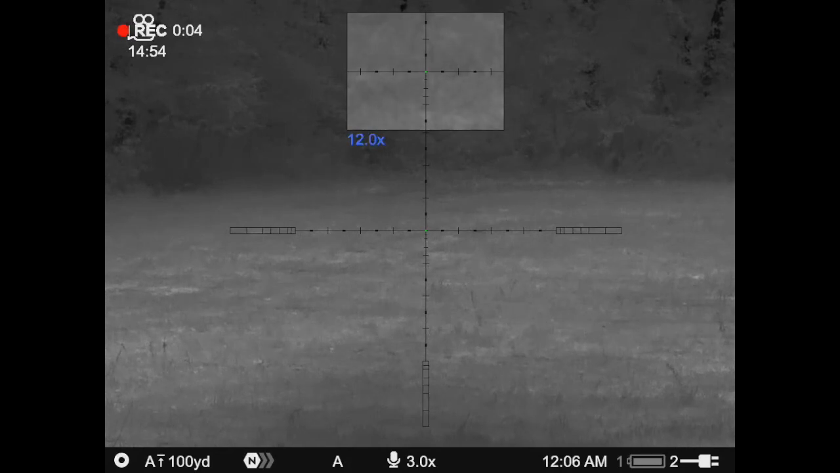Last spot, we've got some room to move on these dogs, but we're playing it conservative and staying pretty far back. So we're gonna rip a howl, and hopefully we're close enough to them we can get one kill.